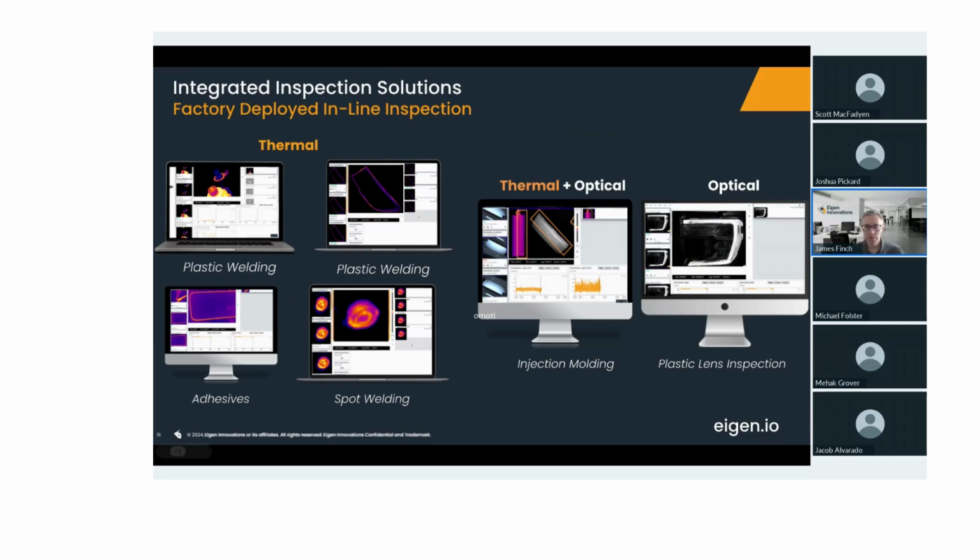And then you can also see some of the more transition type inspections where thermal imaging is really good, in an injection molded part, for example, for short shot or flash, or maybe warp detection. But if you wanted to add surface inspection to that, we certainly have the ability in the platform to support other imaging types. You can see an example there where we've added a 2D optical camera for surface inspection, along with the thermal inspection we're doing on a part that's immediately released from the mold.